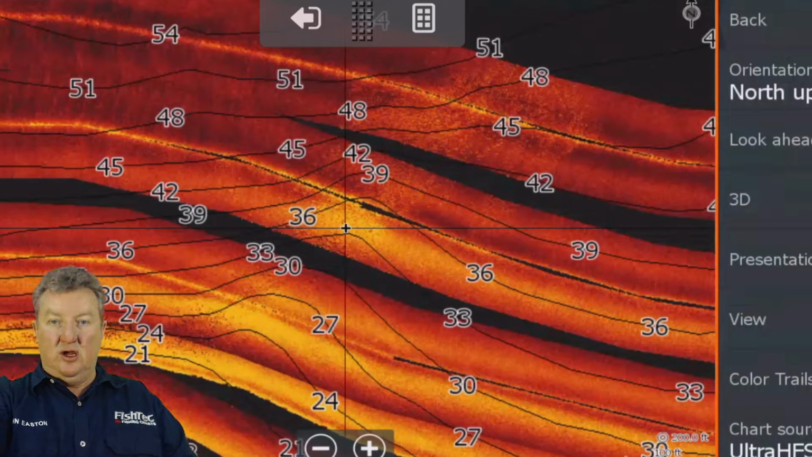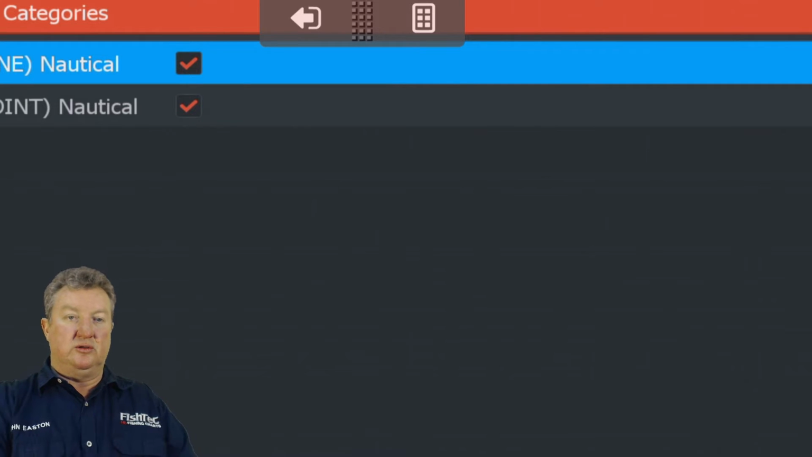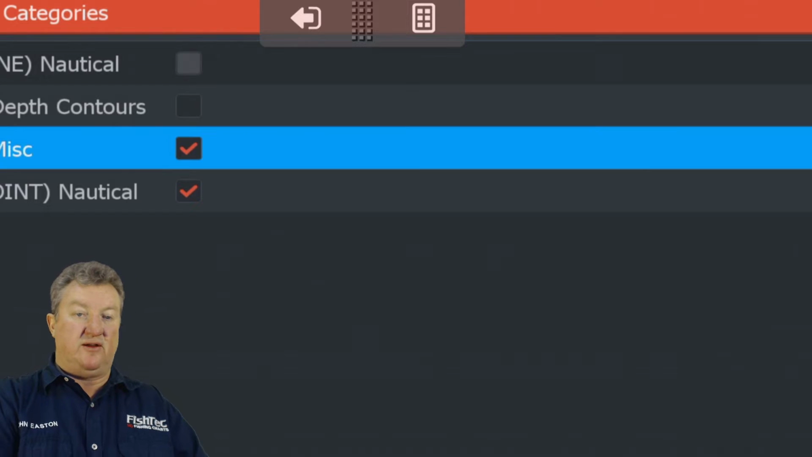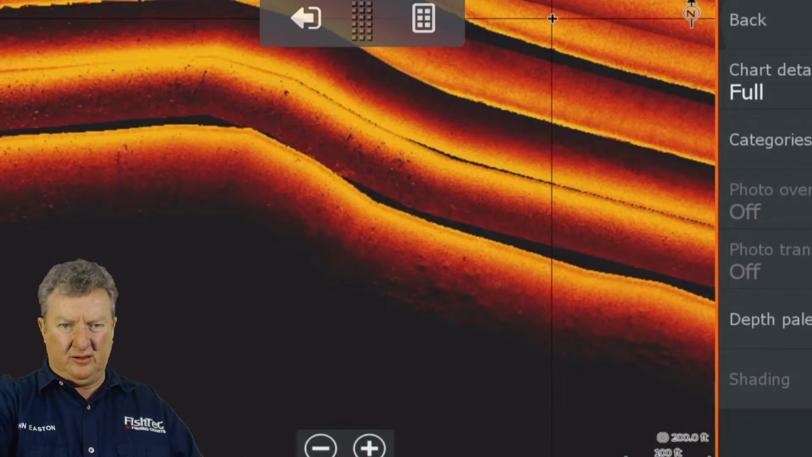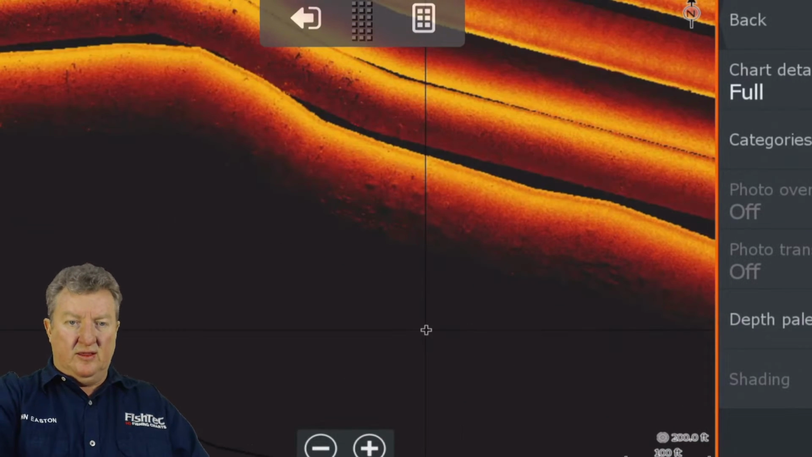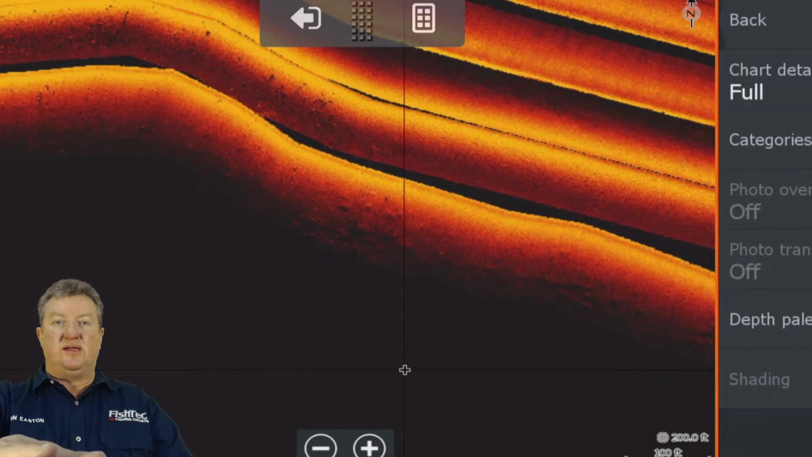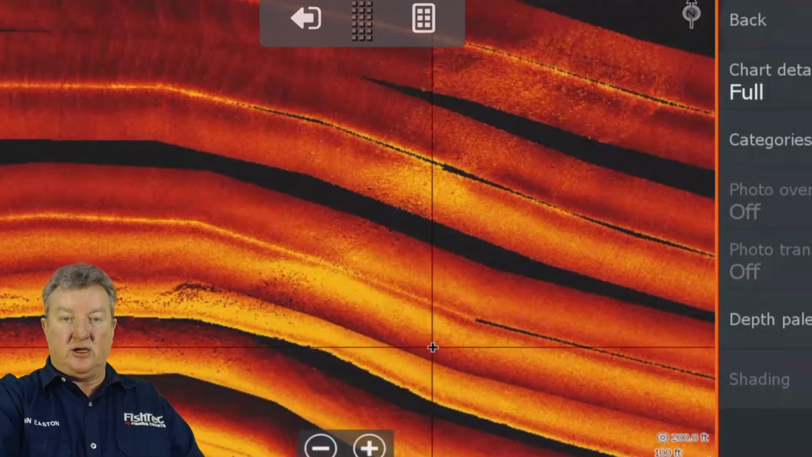Can you guys see this? We're going to go to View. We're going to go to Categories, and this line nautical you can turn off. Or if you want, you can just have the shoreline on. So you've still got the shoreline, which you should have back here. There it is there. I don't know if you can see that in black. That's the 100% shoreline. As you can see, I was down there. This is a very flat area. So guys, let's go back to this area here.